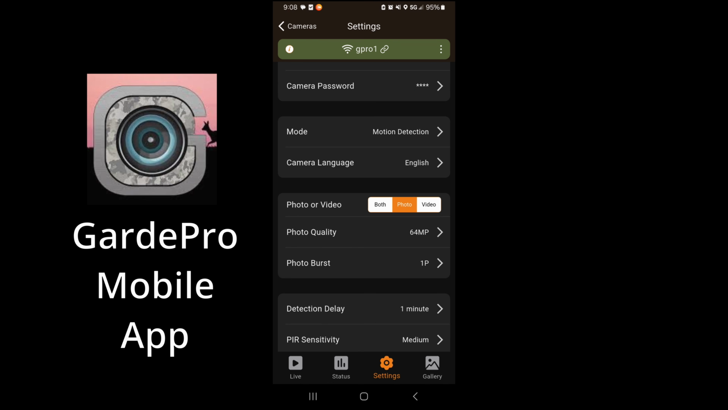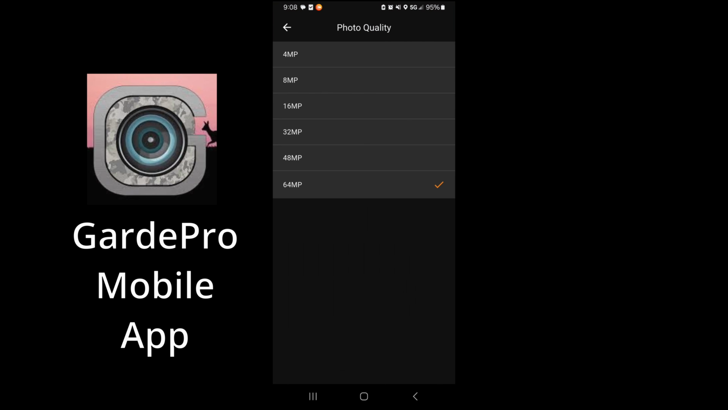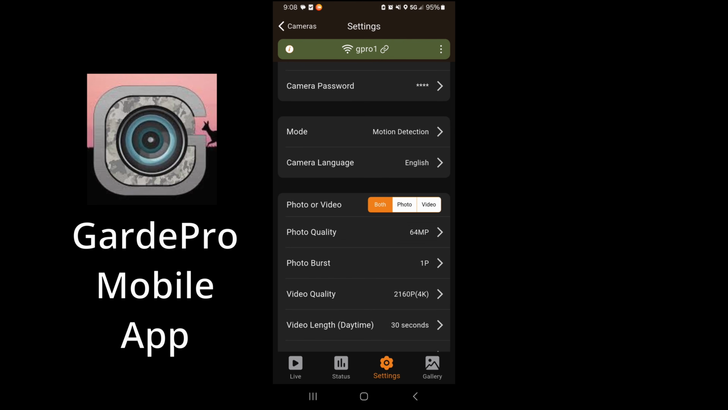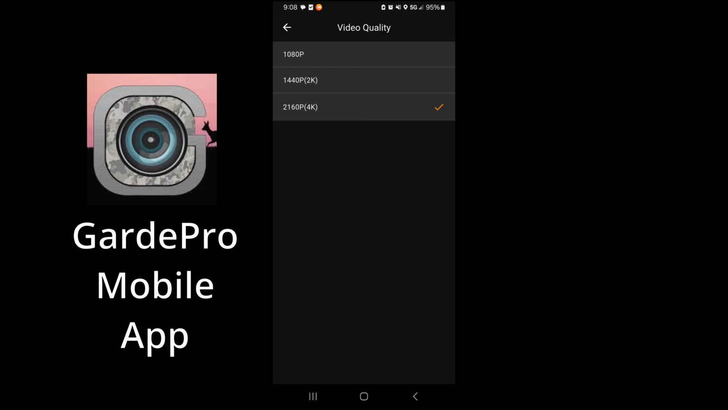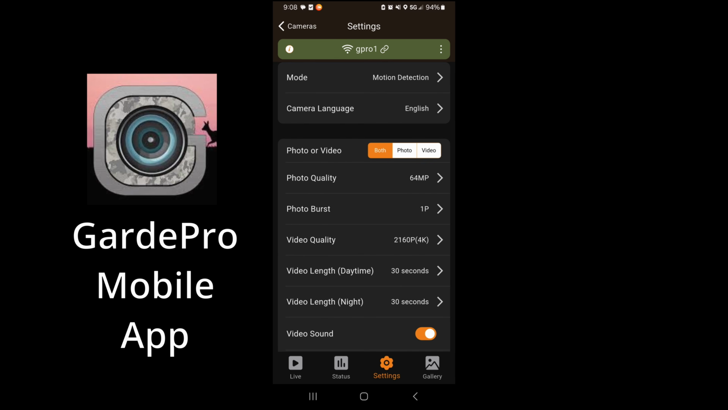You can select to take a photo, a video, or both. Under photo quality, the options are from 4 to 64 megapixels. Under video quality, here are the resolutions that can be used. Under video length, we can select from as little as 3 seconds to as long as 5 minutes. And you have separate video lengths for daytime and night.